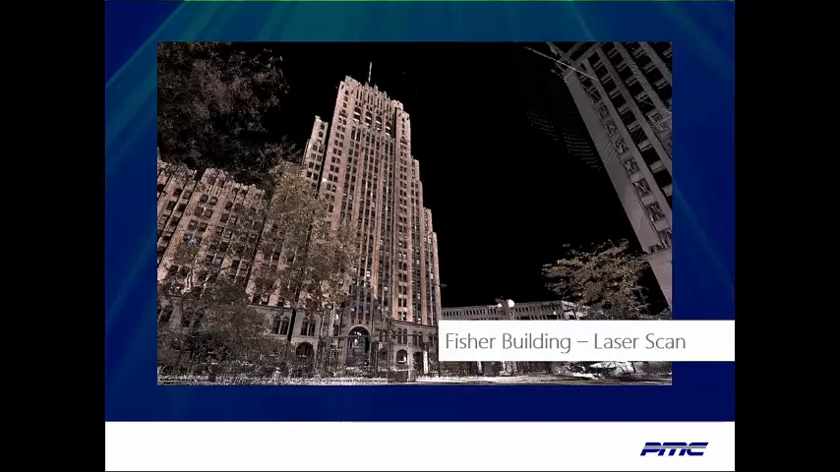Many municipalities require buildings over 30 stories to submit a condition assessment to be completed by a licensed professional engineer every 5 years. If the building is scanned every 5 years, a variance report can be easily generated giving accurate measurements of the building's changes.